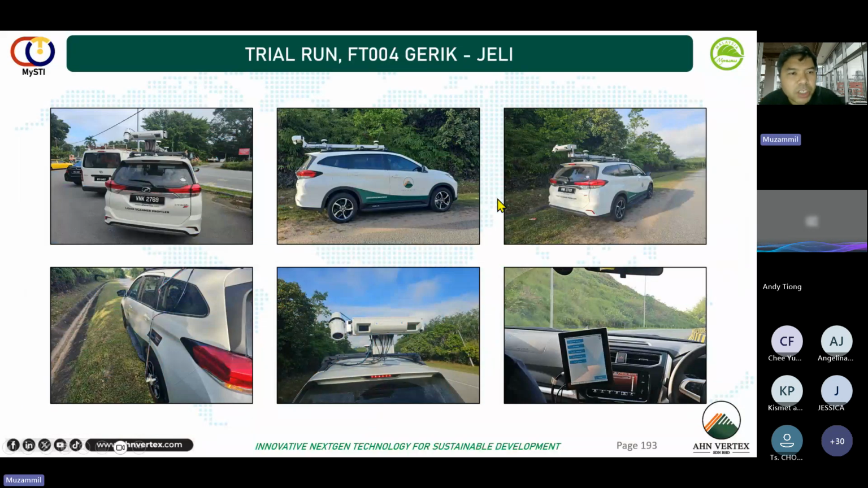This picture is from the internal run that we did at FT004 Greek Jelly. If you still remember, there was a big bus accident on this road a couple of months back. They actually did the survey right before that, so we have the data of the road condition at that accident location.